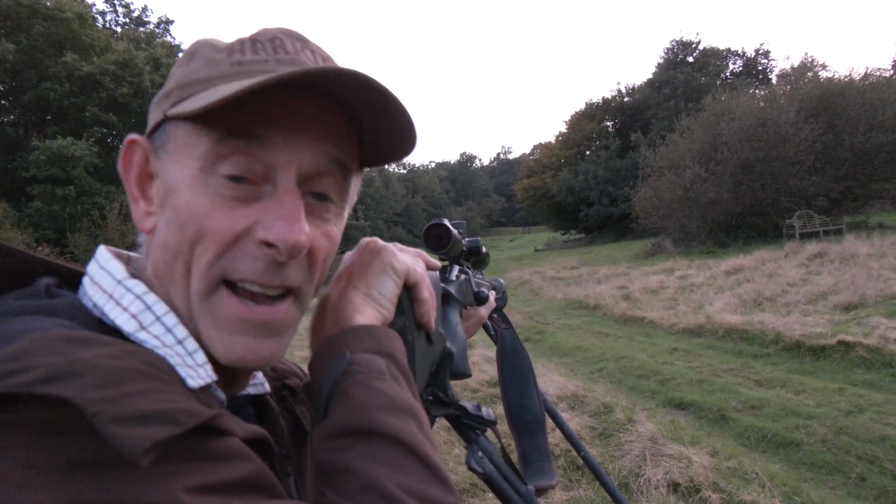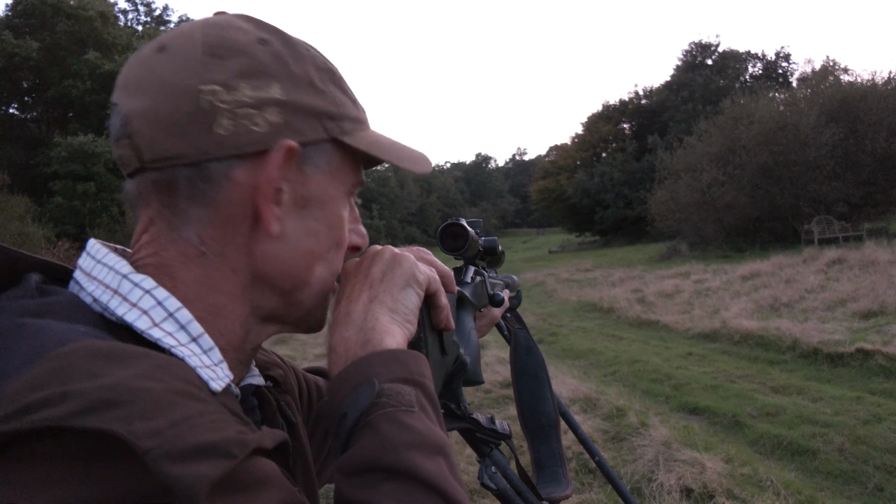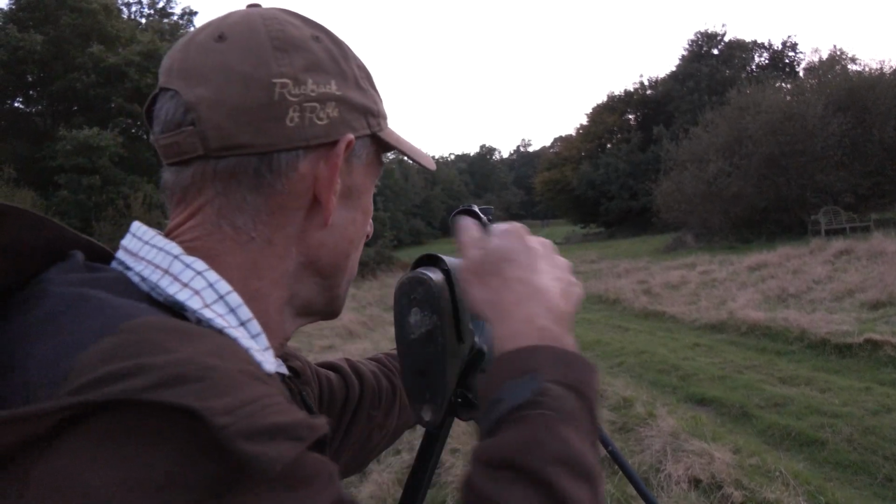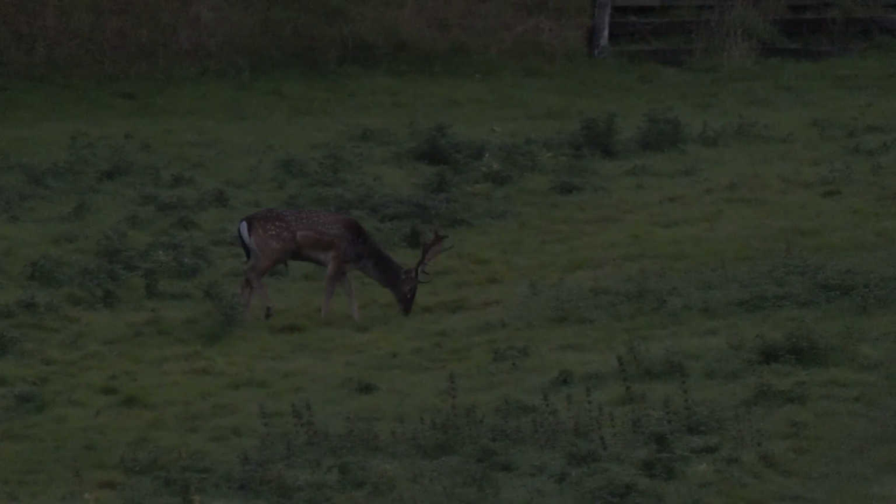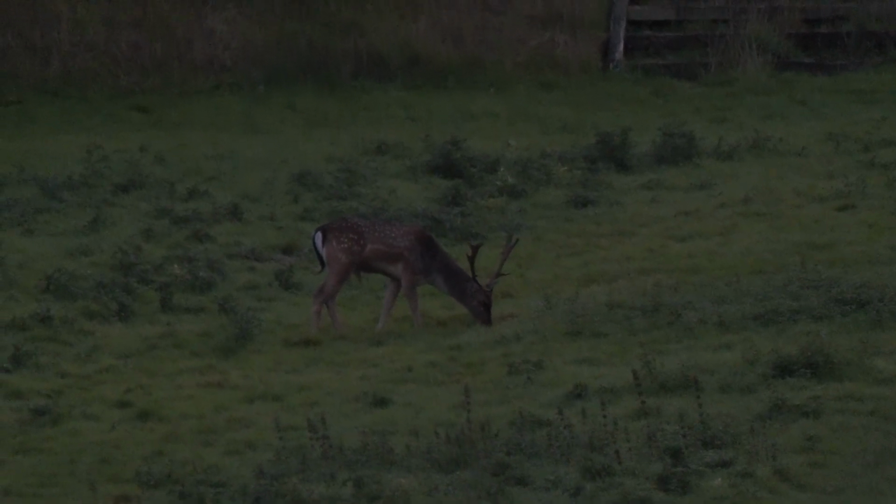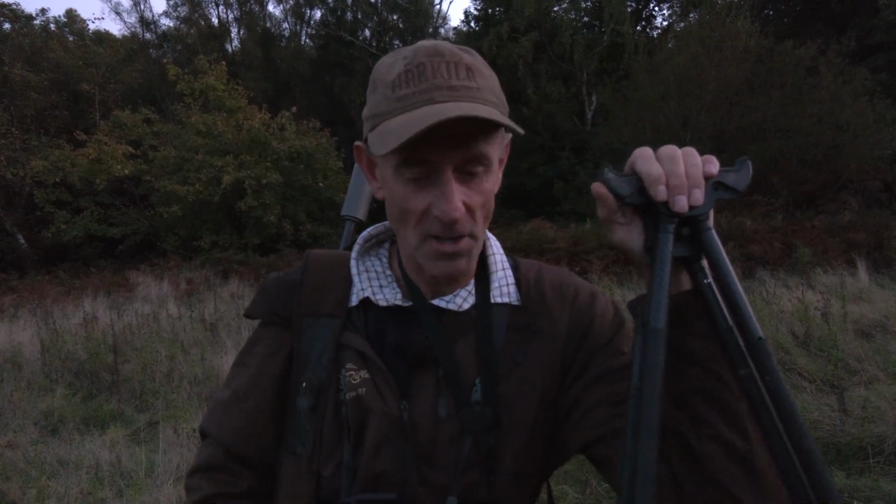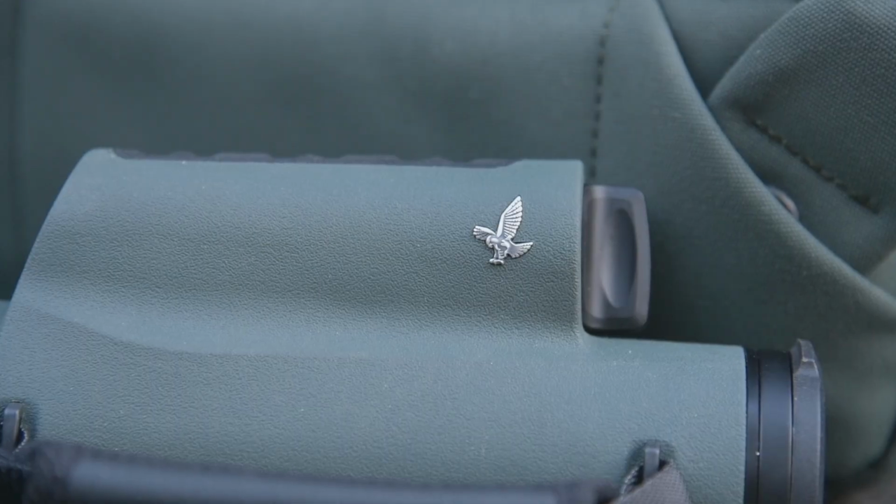He's not a bad looking buck actually, but there's a few bigger ones here, but I'm fairly happy to leave him as well. So I expect he's a bit whiffy as well. But he's a beautiful looking animal. It's so tempting to take that buck actually, but I think he's probably starting to rut anyway, and David's not strong enough to drag it back anyway, so leave him for another day.